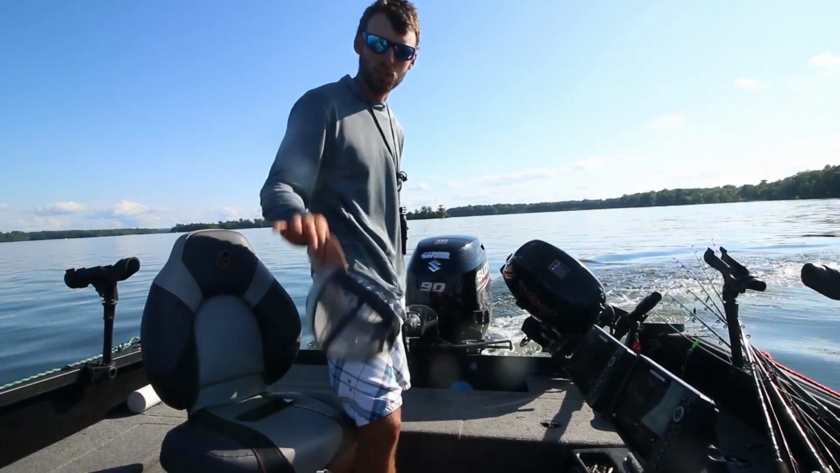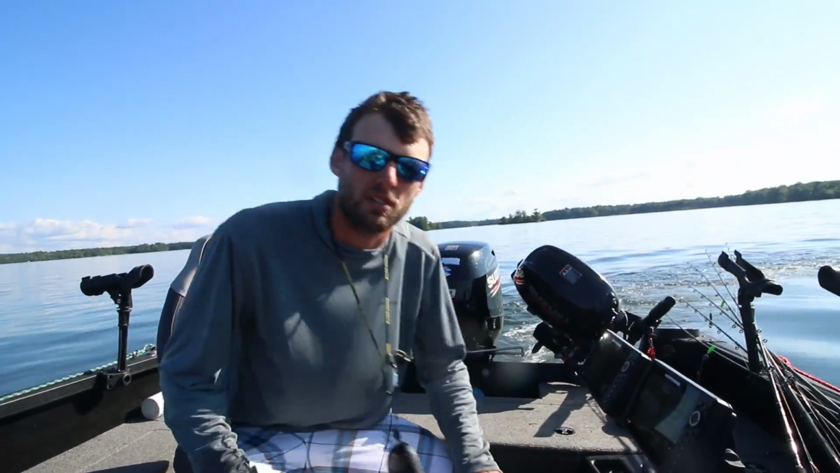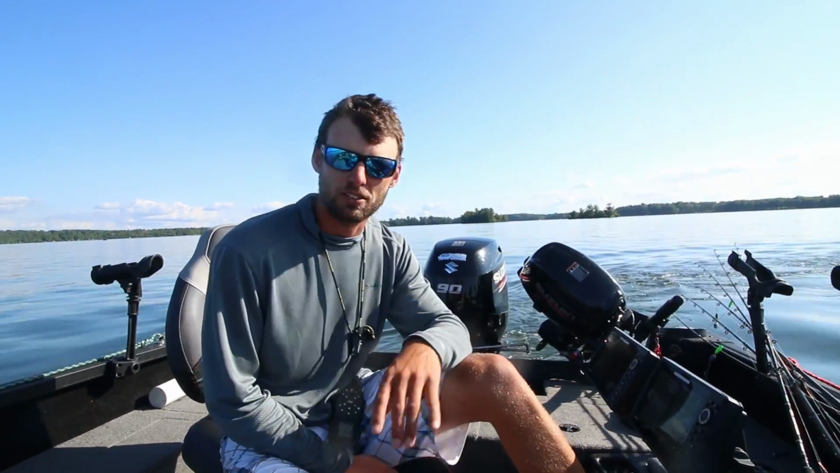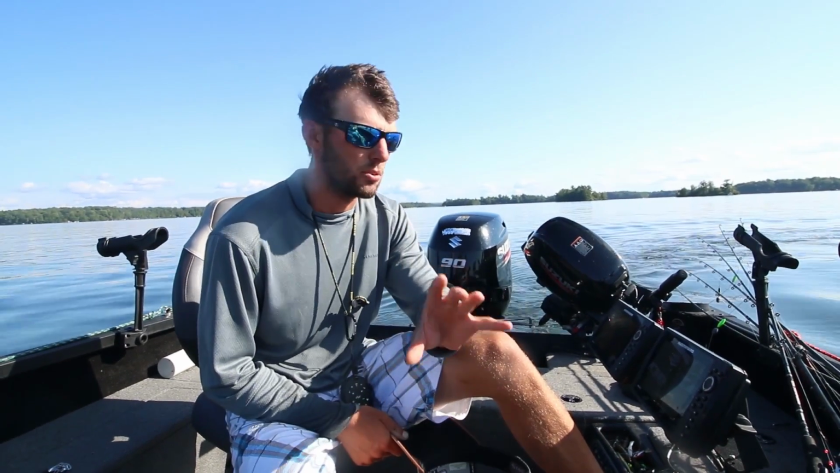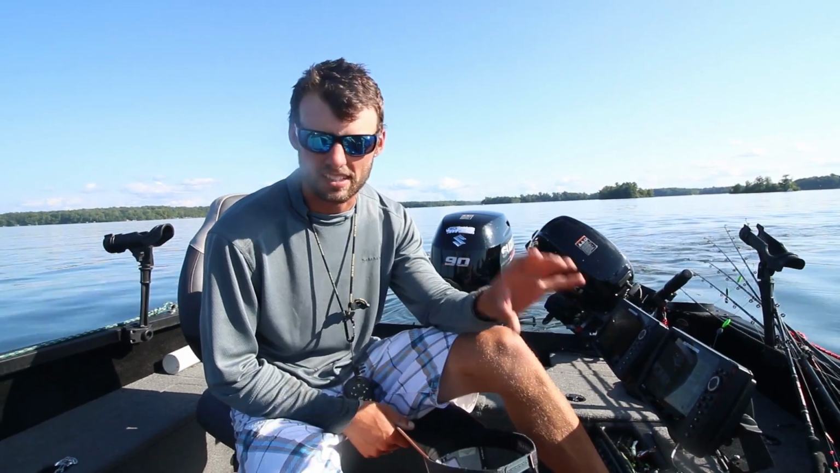All right guys, we are going to get out of here. I know we only caught 3 fish. We lost a couple fish. This is the reality of these new lake things. We didn't get out here till 11. It's about 5 o'clock now, but we've got to go. We spent a whole bunch of time looking around and not finding the right stuff.